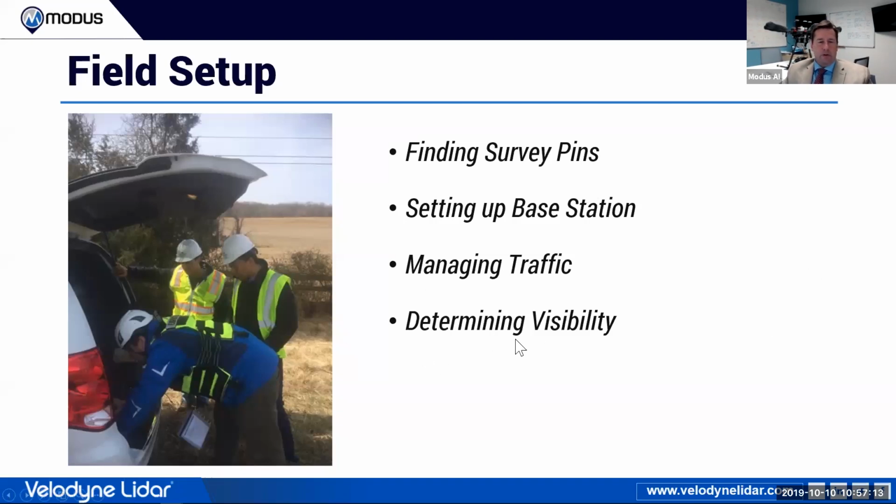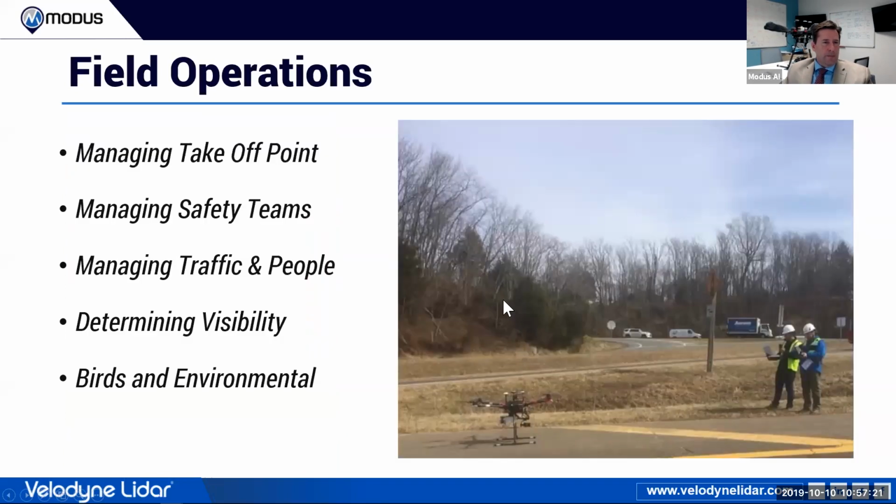And then determining visibility, as we talked about, I actually had to move and shift around the site to make sure that I maintained visibility. Now moving on, talking about managing the takeoff point, we talked about that briefly. Managing your safety teams, making sure that your safety teams and your safety observers really knew what was going on. We had a radio comm set up, we had procedures established. You really need to do that for this kind of work.